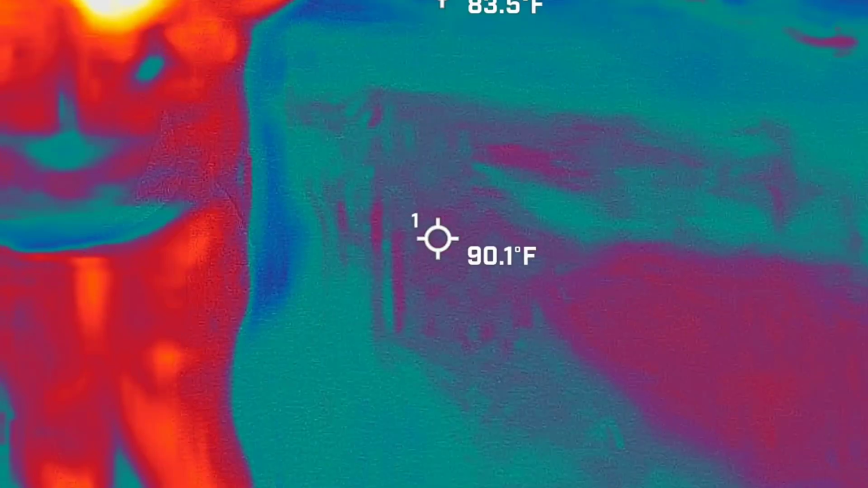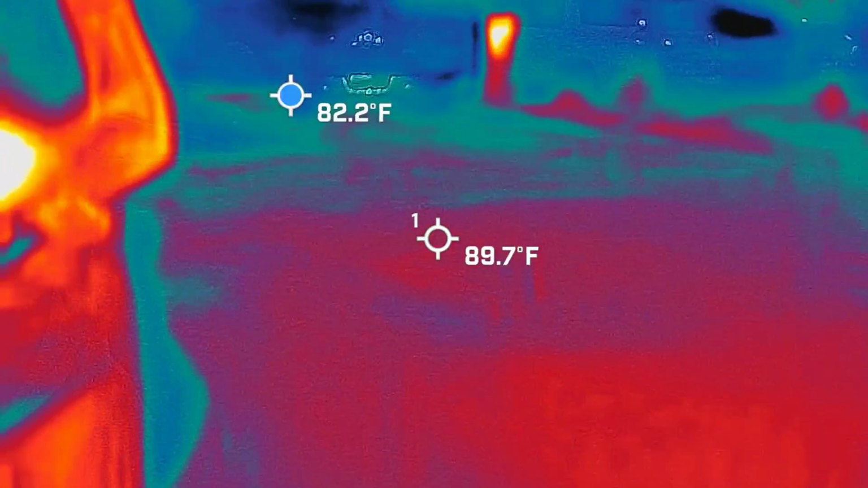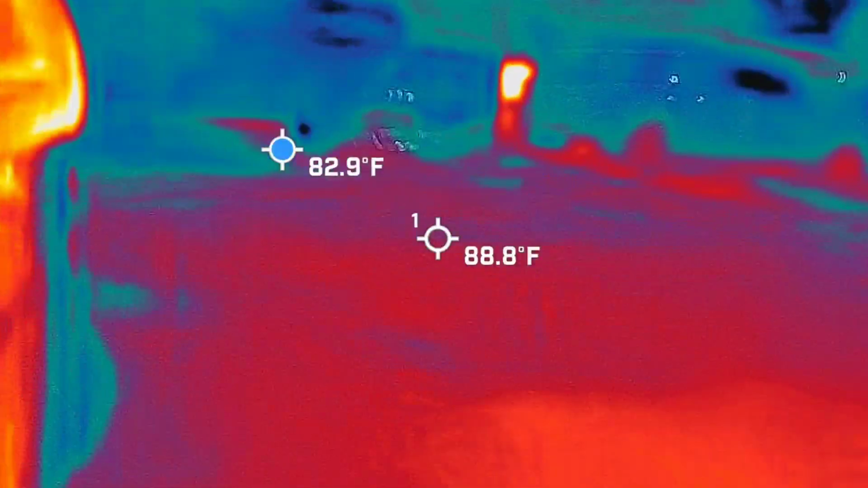So again, I don't expect anything here because we do have 2 electrical poles way up there, so I would expect like a 7 to a 10 over in those corners just because of electrical poles, and then maybe a 5 in the middle because of the parking meters. But back here, I don't expect anything.